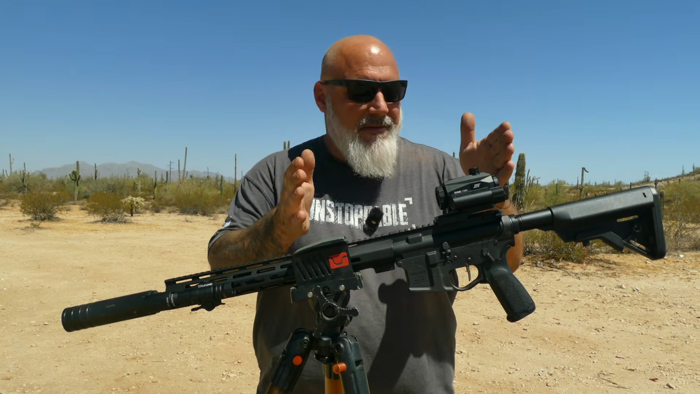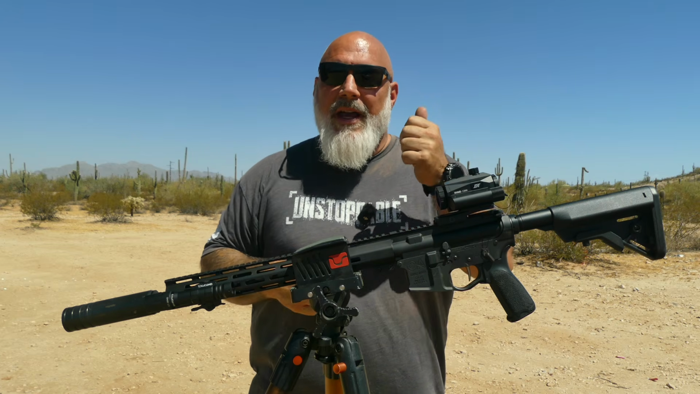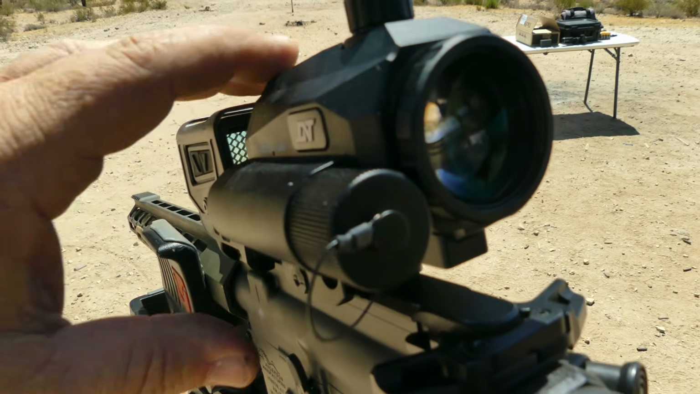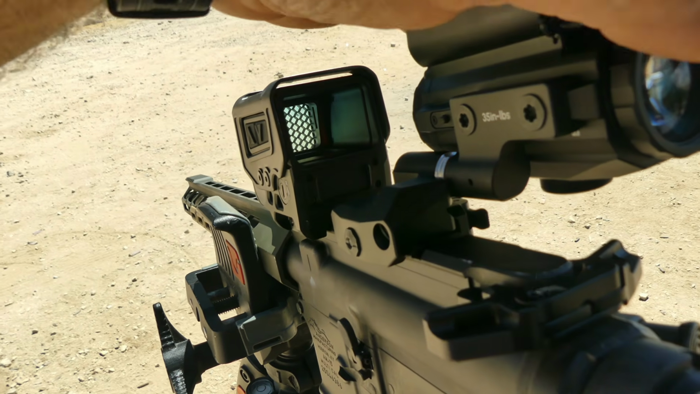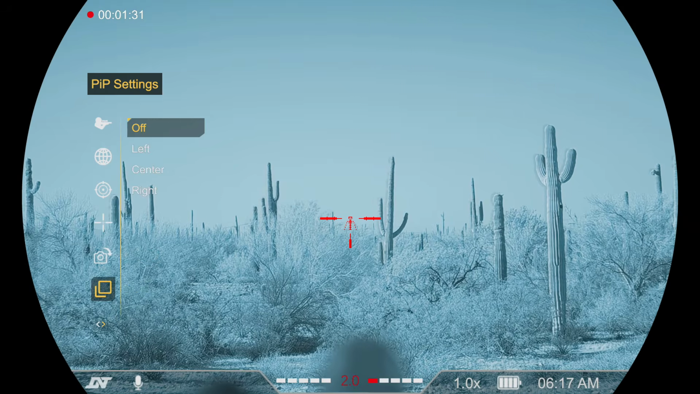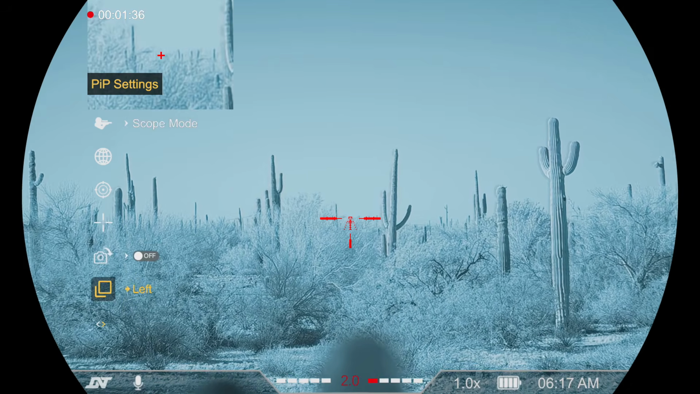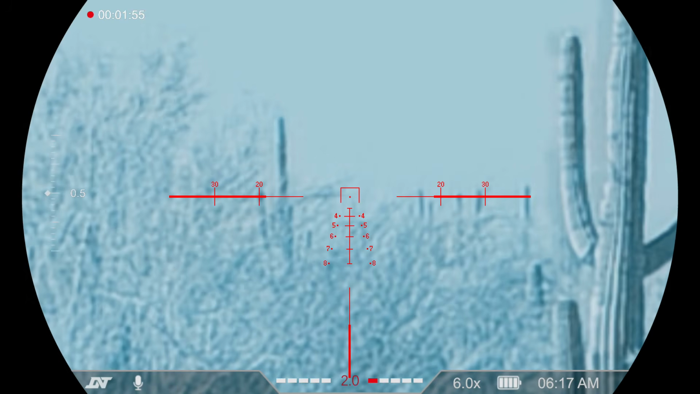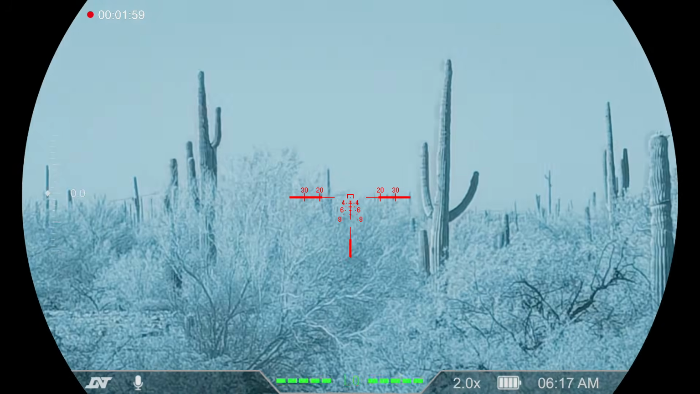Now, as far as my use case goes, I'm impressed that they fit basically everything that was in the Zulus into here and added the ability for a clip-on and a flip-to-the-side magnifier. The magnifier mount changes with a couple of torque screws, very easy, but I'm impressed with the performance of this, the clarity of this, the longevity of use of this in such a tiny package. I don't know if you can tell, but it's not much bigger than a standard flip over magnifier.